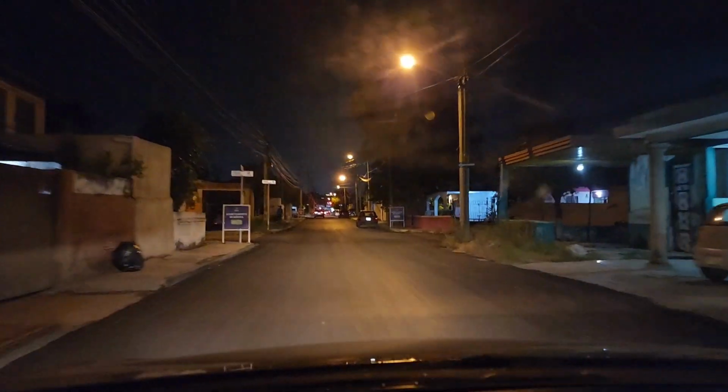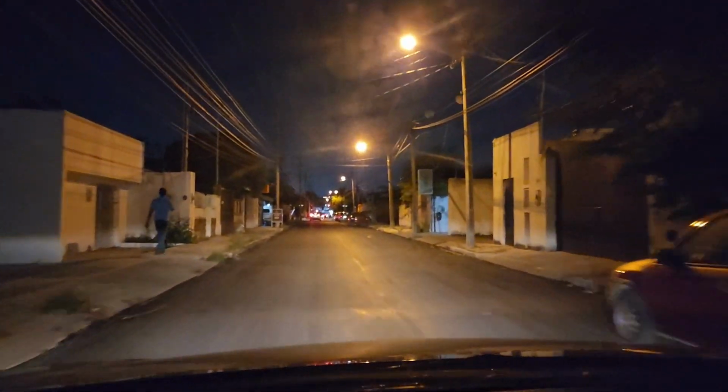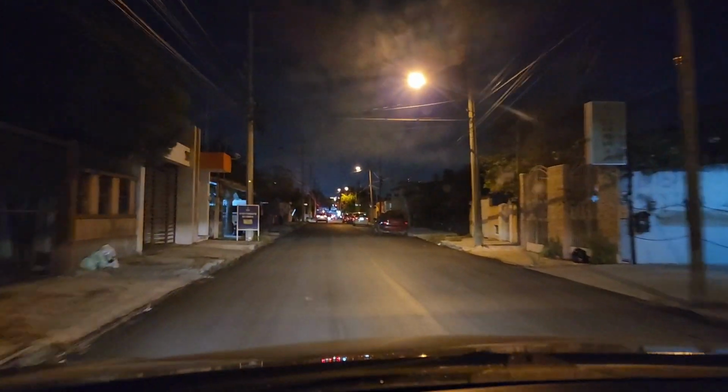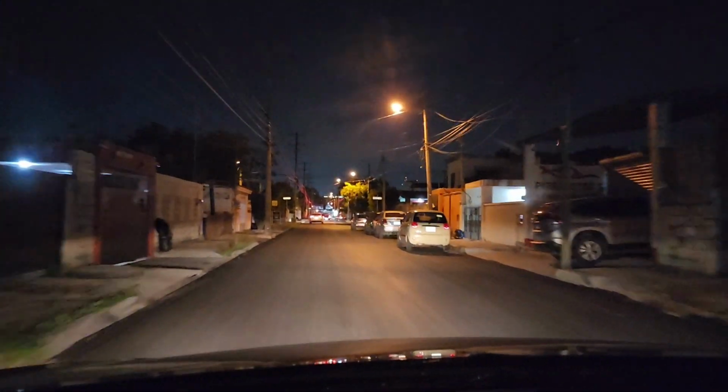Right now we're going 25 miles an hour. This looks like a really good road here. Part of the road, it's nice and smooth.